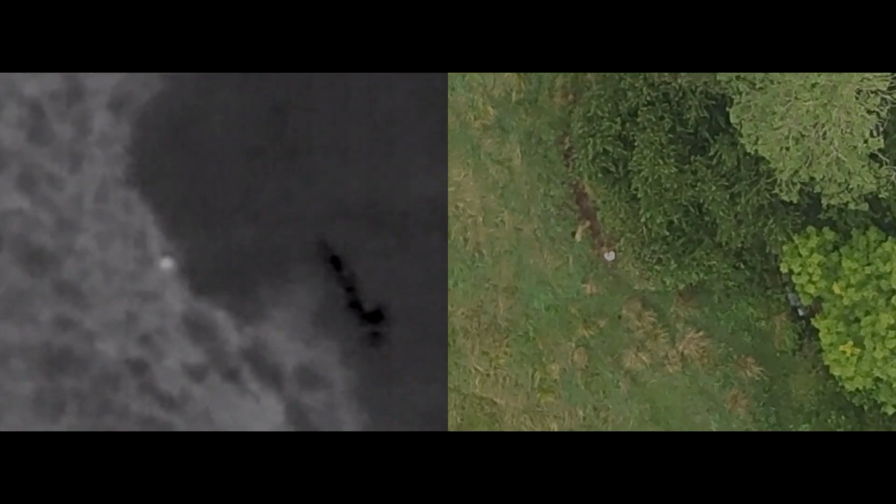As we zoomed in, the heat signature became what we now know was Teddy. At the time, I couldn't quite believe I'd found Teddy so quickly. So I did various different flights straight over the top, trying not to fly too low because I didn't want to scare Ted and get him running away. But after various flights and checking at different angles, I could confirm that we had finally found Teddy. And although he wasn't moving lots, he was moving, so showing signs of life.